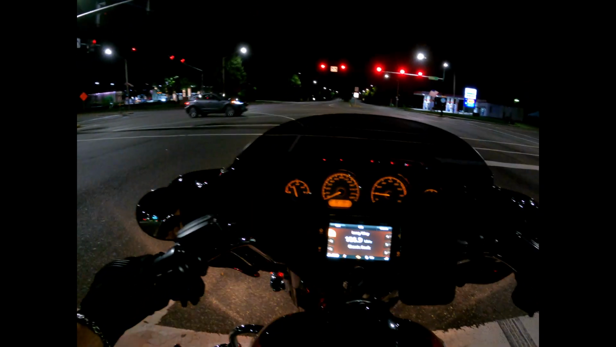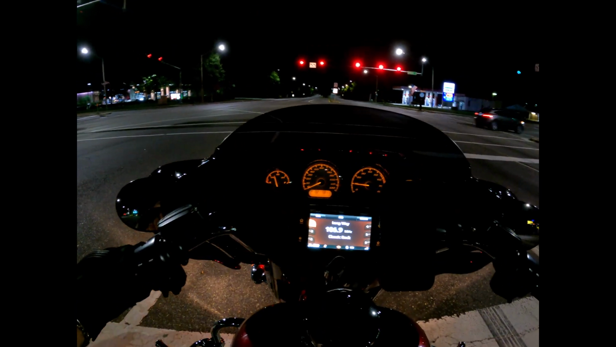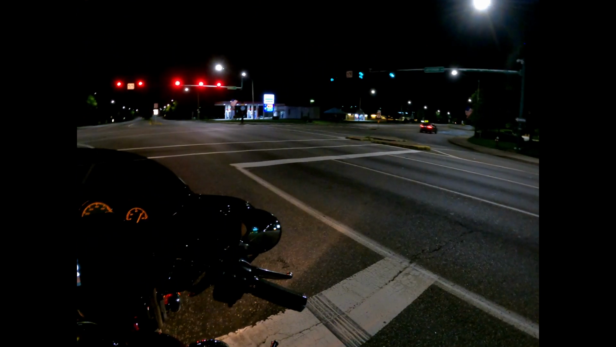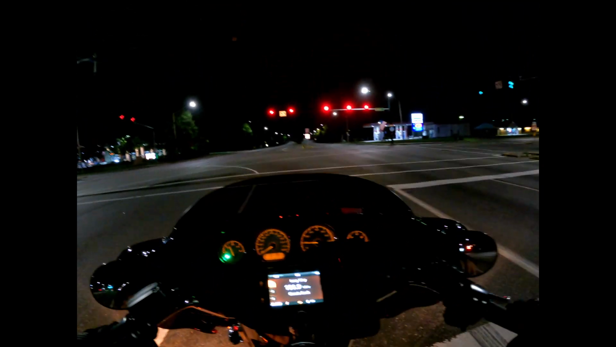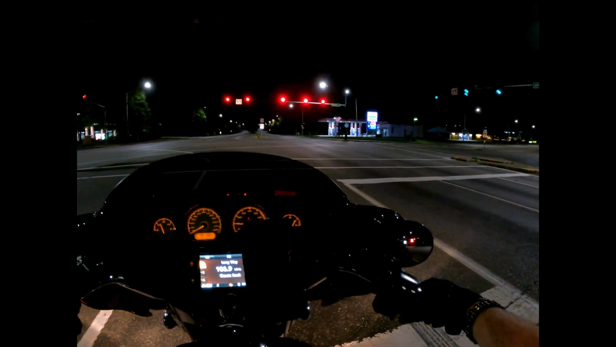There we go. Put the visor up, get some air in here. Nice little jaunt up the interstate there from my bud's house. Taking in the nice cool evening air.